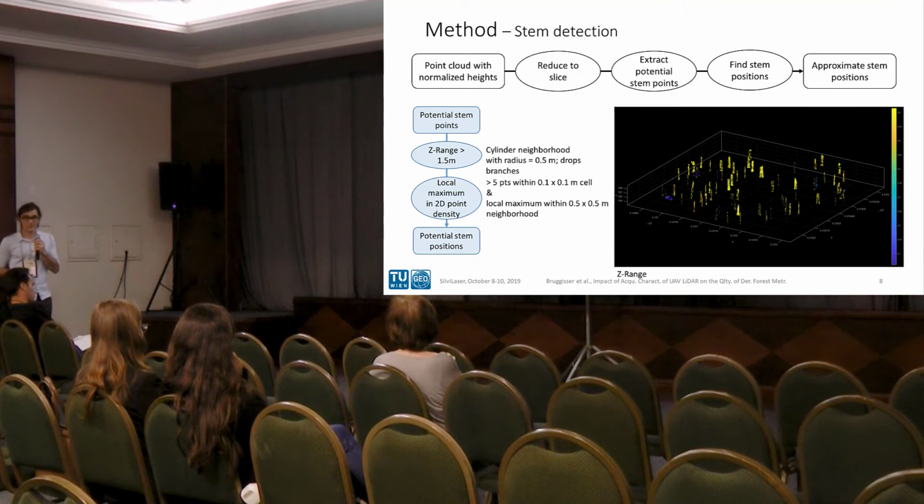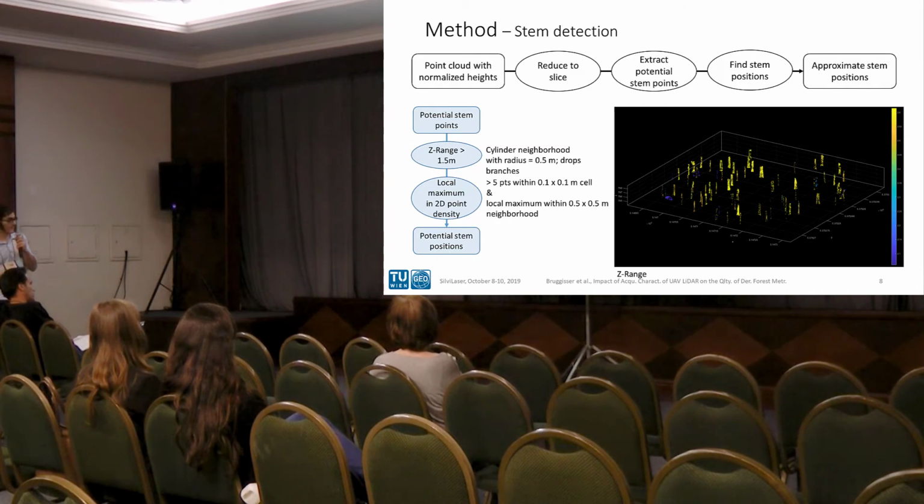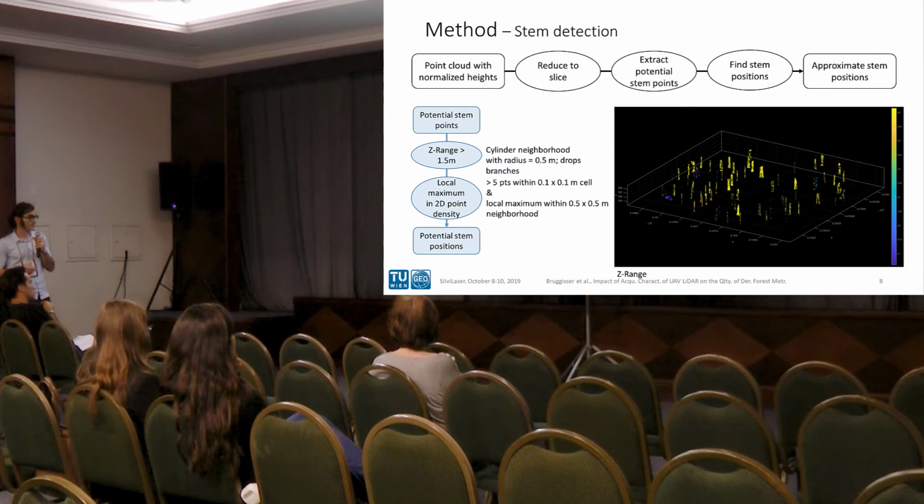First of all, we want to get rid of branches, points on branches, and for that we compute the range of heights for points within the cylinder, in vertical cylinder neighborhood with a radius of ½ meter, and this range must be at least 1.5 meters. So this ensures that we are having a point within a certain vertically oriented neighborhood.